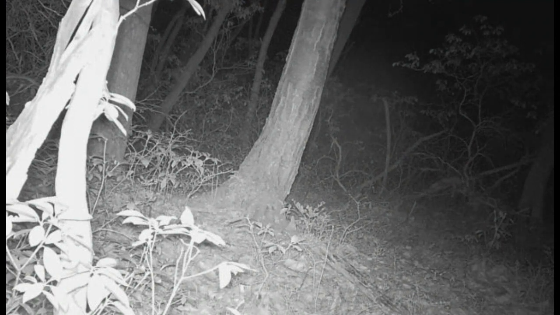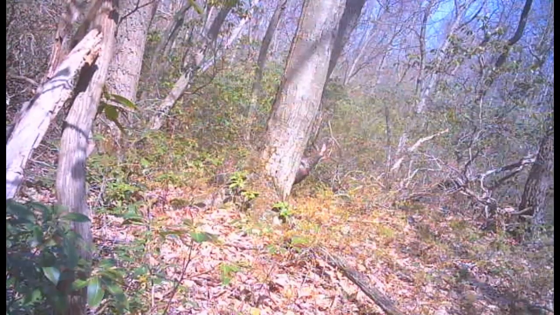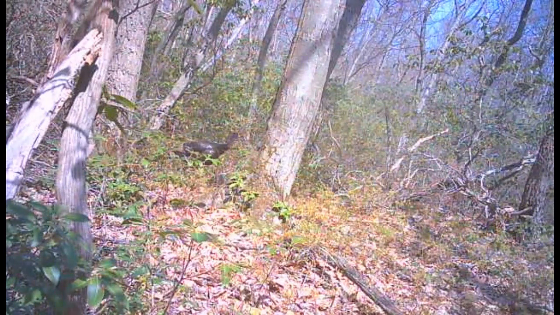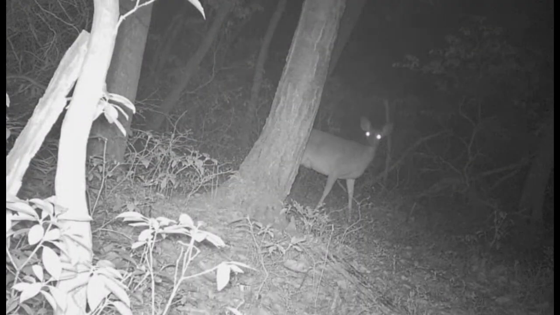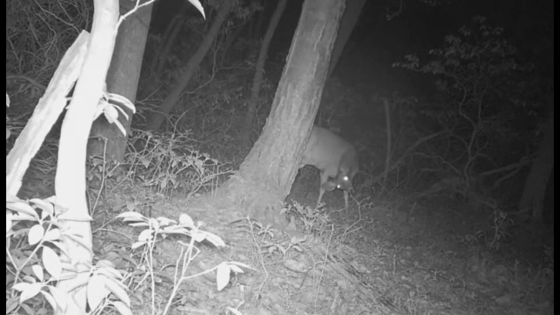We had a couple raccoons come through, which we don't get the raccoons on the property real often, but we do every now and then. And then a chipmunk here at the bottom of the tree. And then we have a couple jakes come up through here. Another deer, maybe a couple went here at night again. I don't remember for sure.